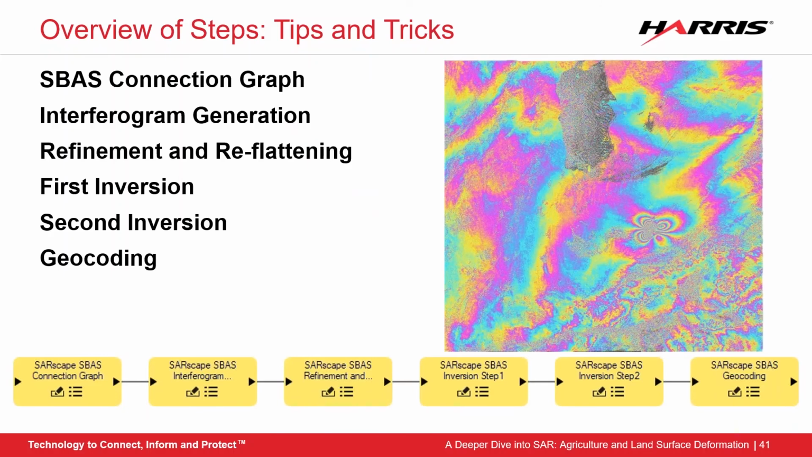Now let's take a quick look at those processing steps. So SBAS is a very complicated process. And if I was to cover it all in detail, we would be here for a few hours longer than this webinar is supposed to be. So I'm going to go over the steps at a high level, but I'm going to point out tips and tricks for when you do this process. This process is semi-automated in SARscape as well, so this overview should allow you to try it out on your own.